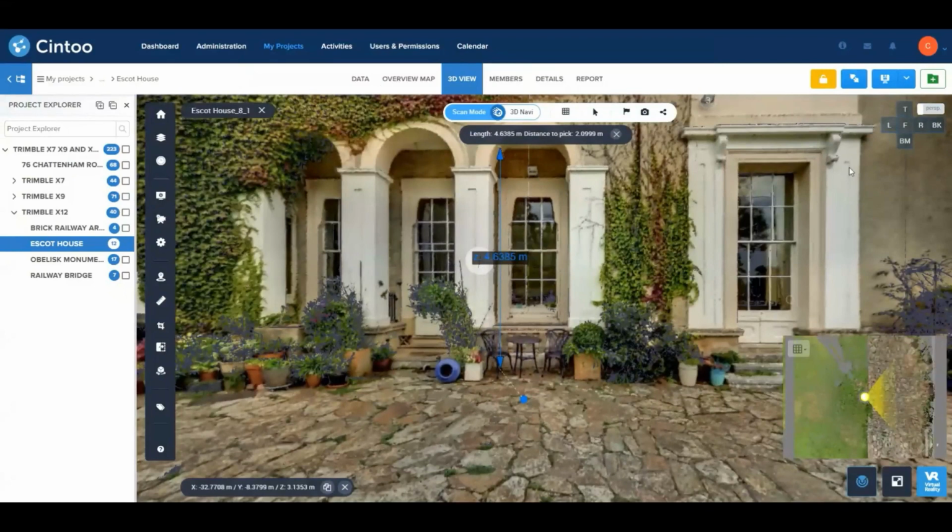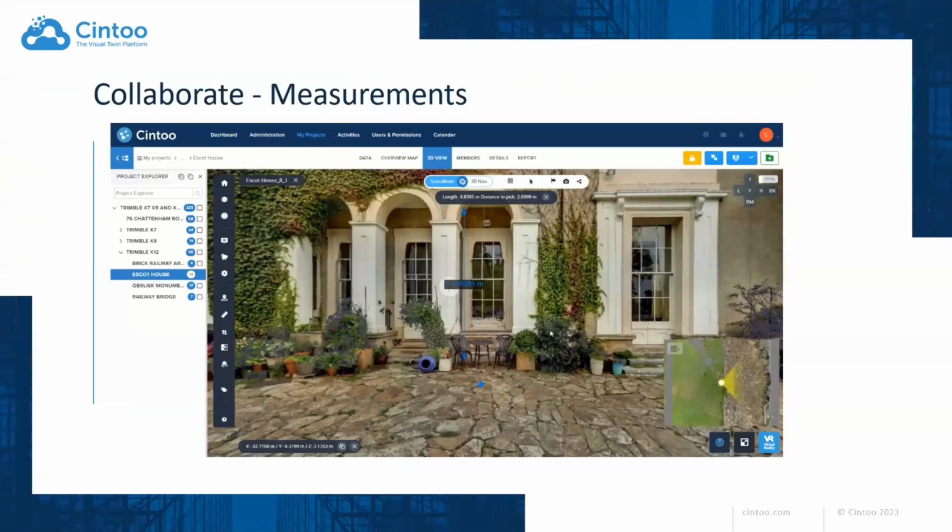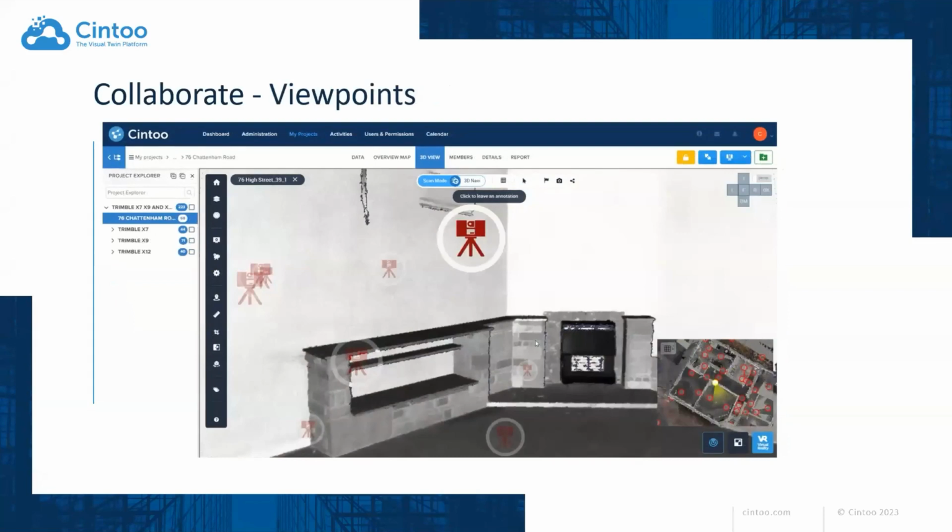The highlight here is how easy it is to lock in a measurement. When you lock and save a measurement within Cintoo, you're also locking in that viewpoint. So you can share that viewpoint. You can literally just create a link and share that specific measurement with anyone else outside of the organization, for them to see the way you saw that measurement from that specific point of view.